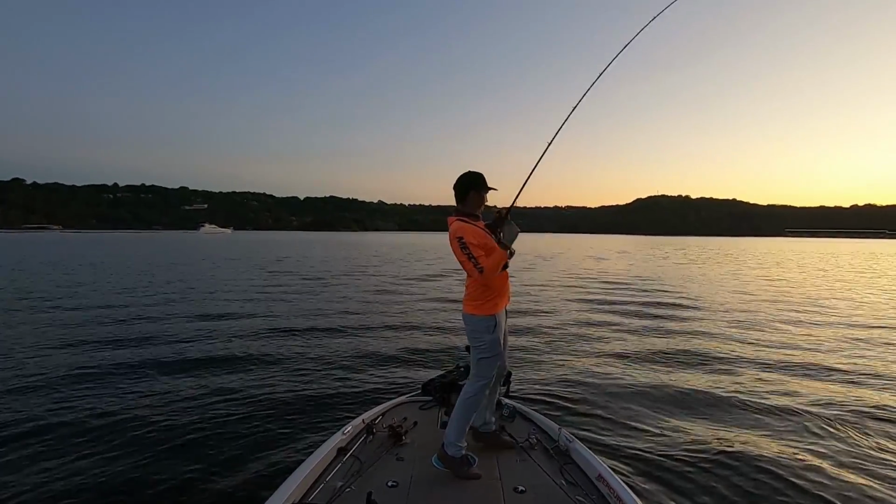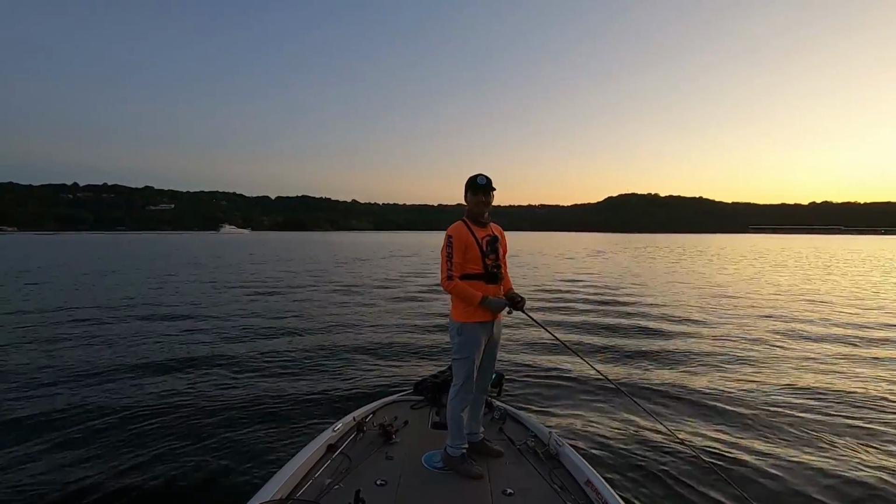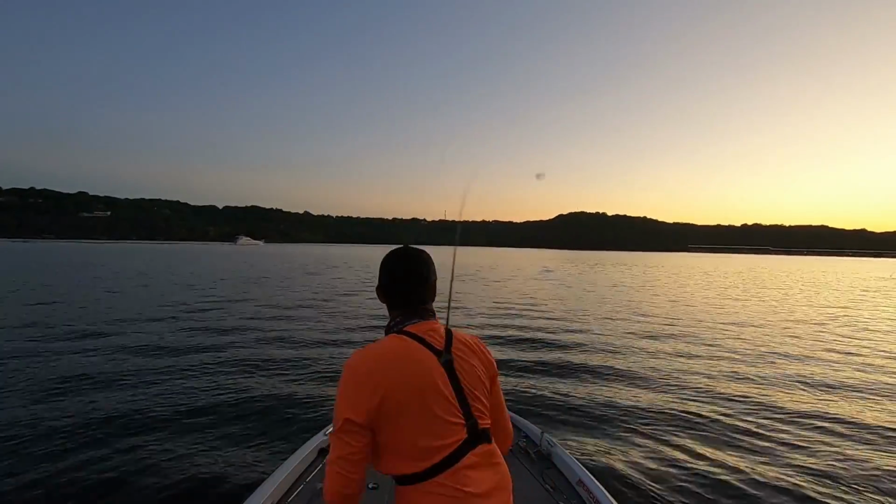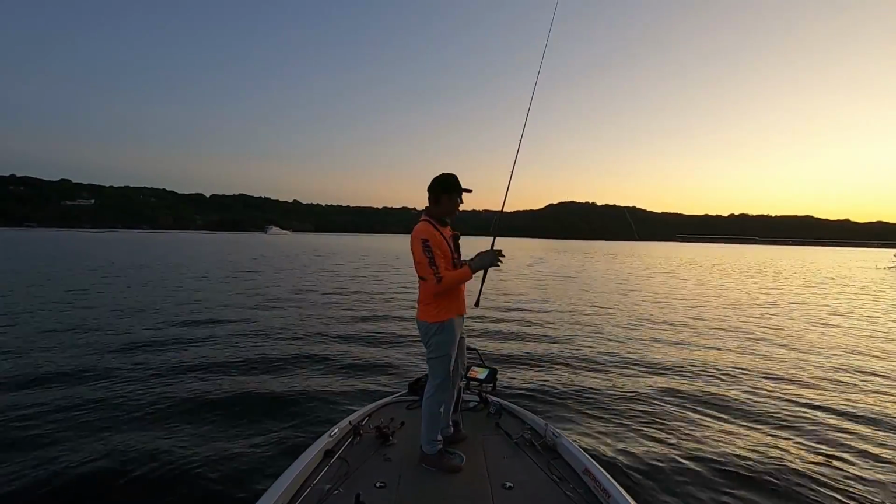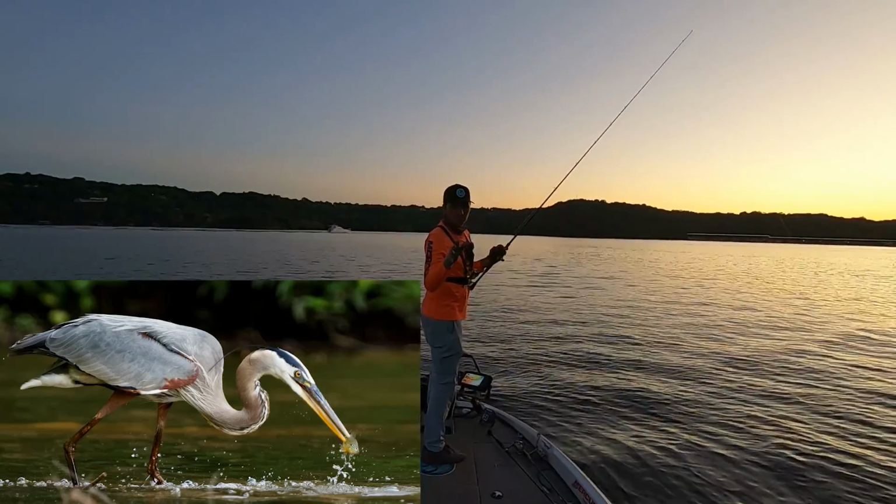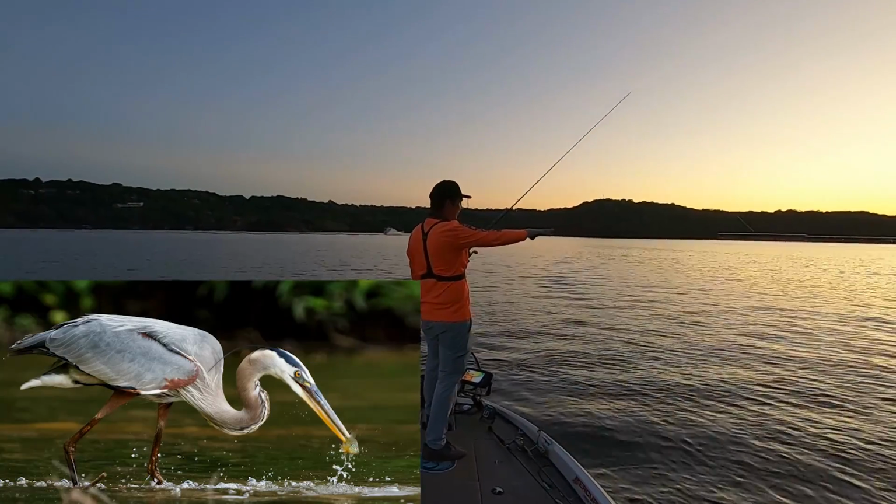Got him. Oh! Camera got a little bit turned on me, but dang it, guys, that was another good one. That was a keeper for sure. Ate that jig right here on this bluff wall. Saw those blue heron up here on the bank. Only place I saw blue heron in the whole lake. And I knew this little bluff stretch was gonna have them.